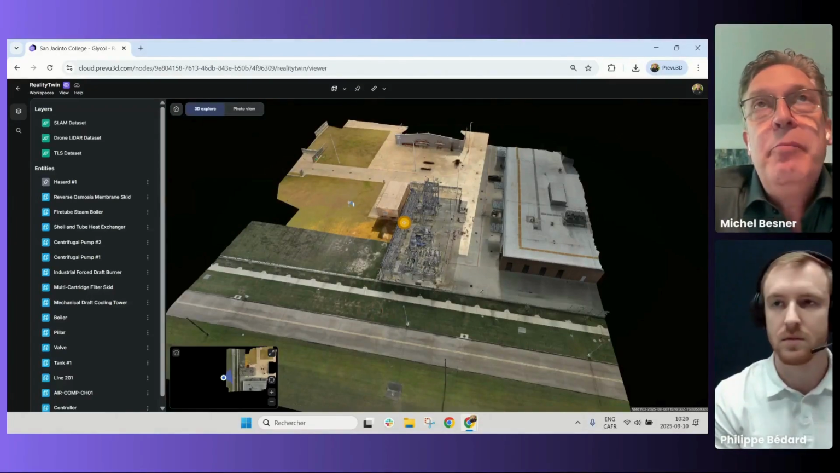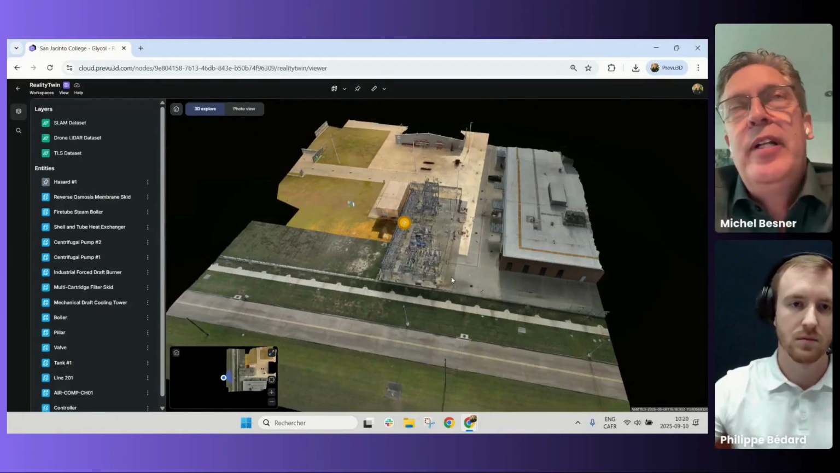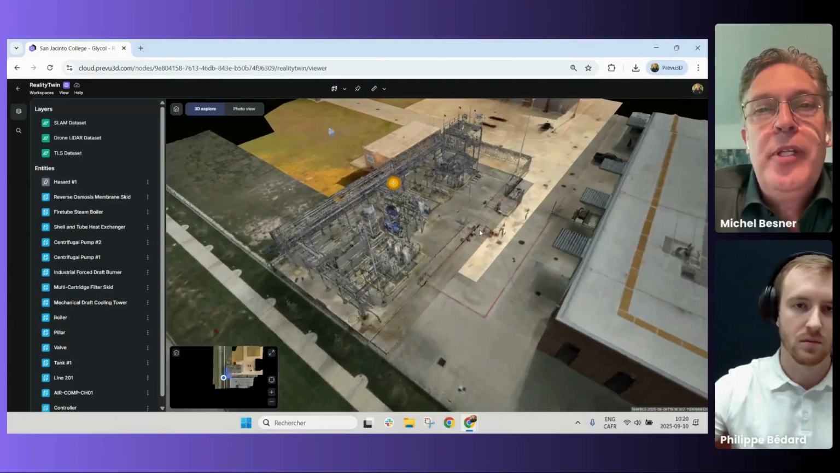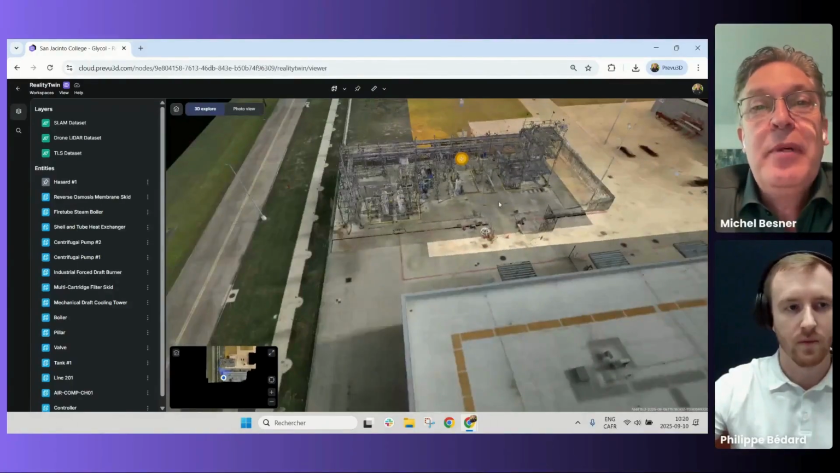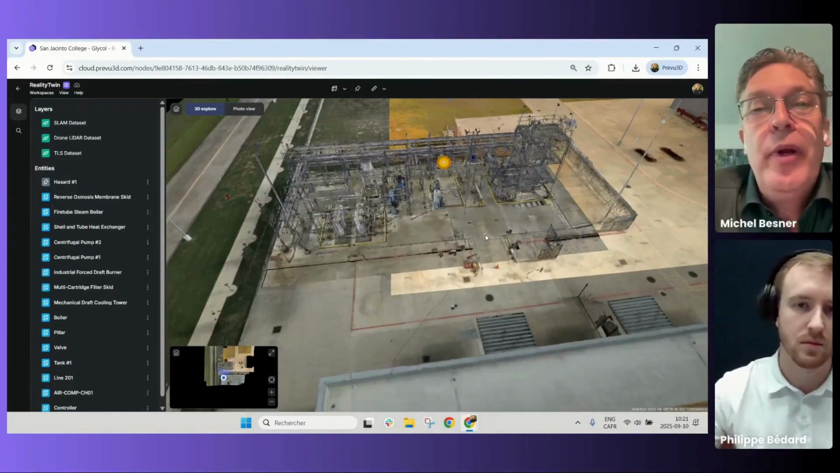Key point there is that it makes it a lot easier to manage the sheer amount of data that comes from a point cloud, without losing any quality or resolution in the point cloud to mesh conversion process. It makes it a lot more visual than if you were doing the same thing in a point cloud environment.